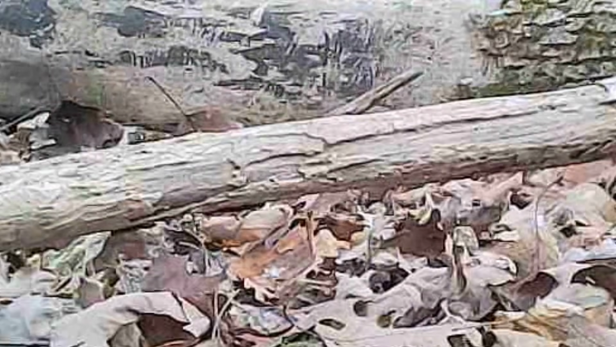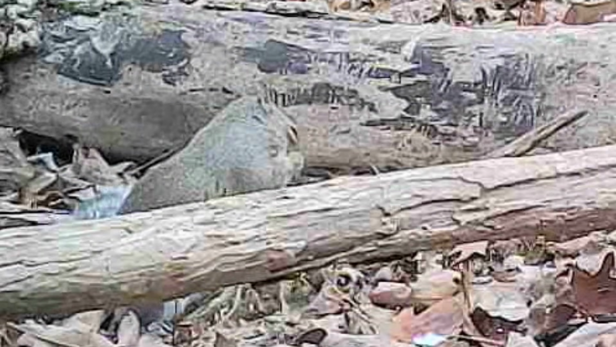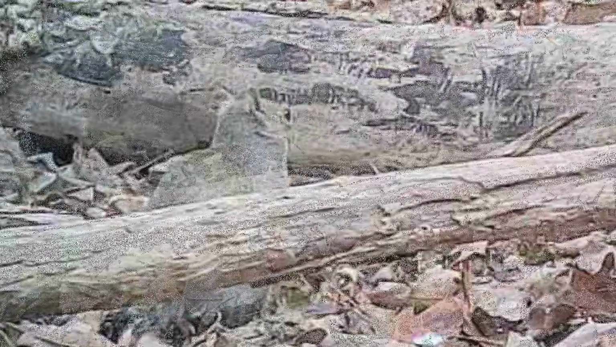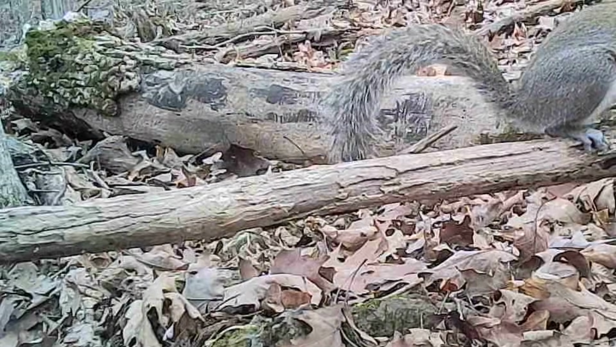But the old squirrel, he's always working. One of his favorite places. They're getting kind of thin, but there's still a few here. And they never stop.